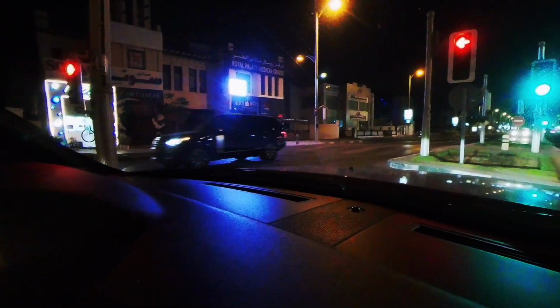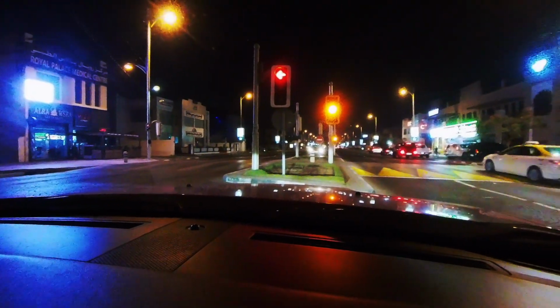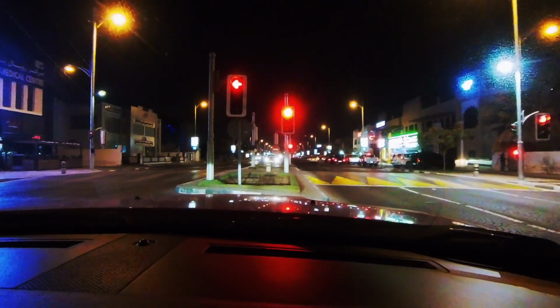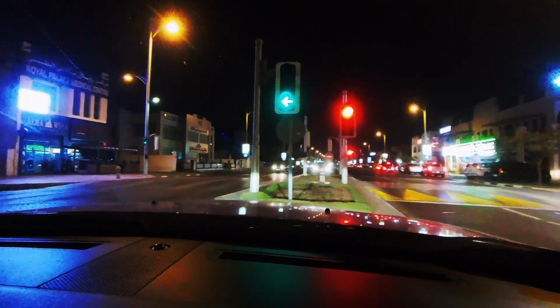Give me a green light. One, 2, 3, 4, 5, 6, 7, 8, 9, 10. Give me a green light. A green arrow, please. All right. That's a green for us.